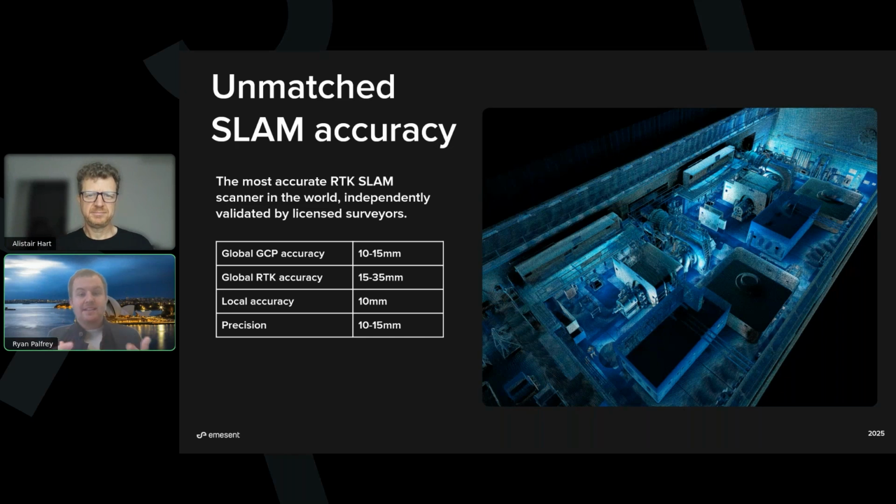And that same SLAM is what we use to power our above ground work as well. And so we work with our surveyor clients to understand and validate the accuracy. On the GCP side, we're getting between 10 to 15 millimeters 3D. RTK, as we know, can vary considerably depending on the environment, but in good conditions between 15 and 35. Solid local accuracy for getting those measurements great, and then precision, something we're looking to improve, but nice, neat, clean point clouds. More on that in future releases of our software.